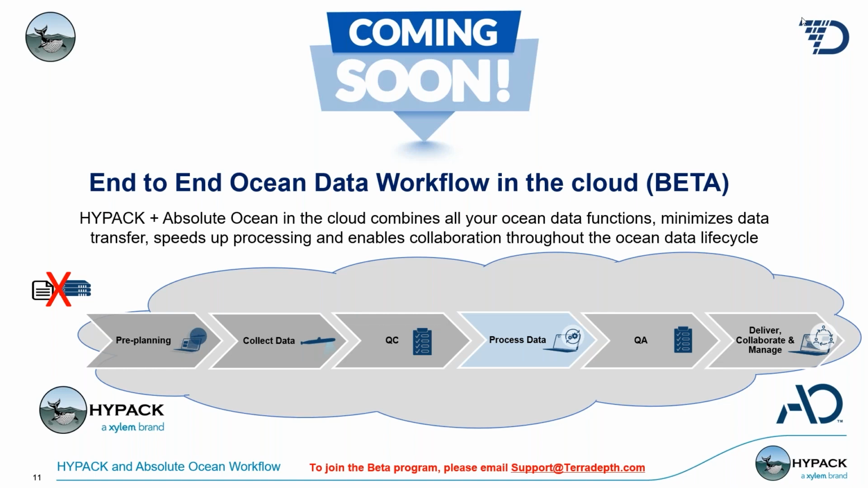And you saw how Jerry demoed syncing the data between HYPACK in the cloud and AO. Now you can actually sync it between HYPACK in the cloud and AO in the cloud, meaning there is less data going across the network.